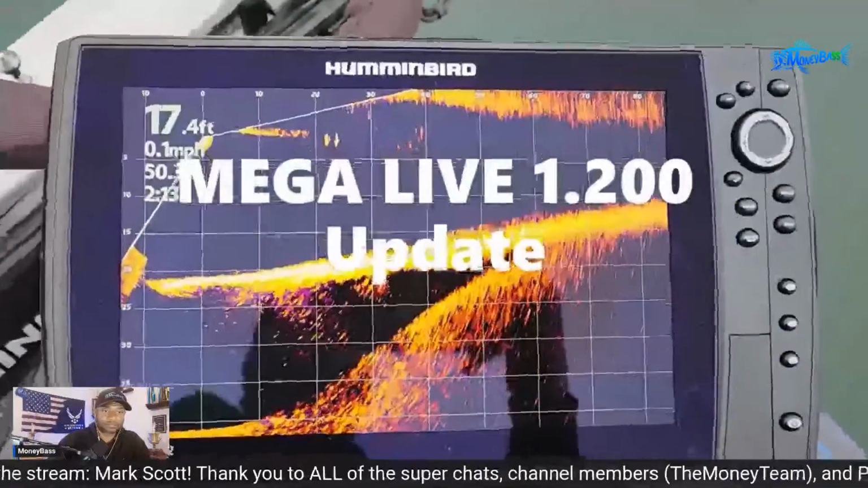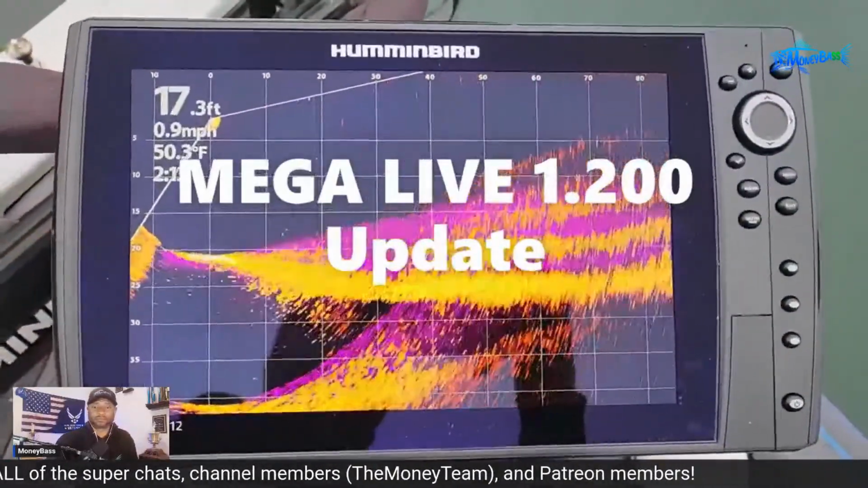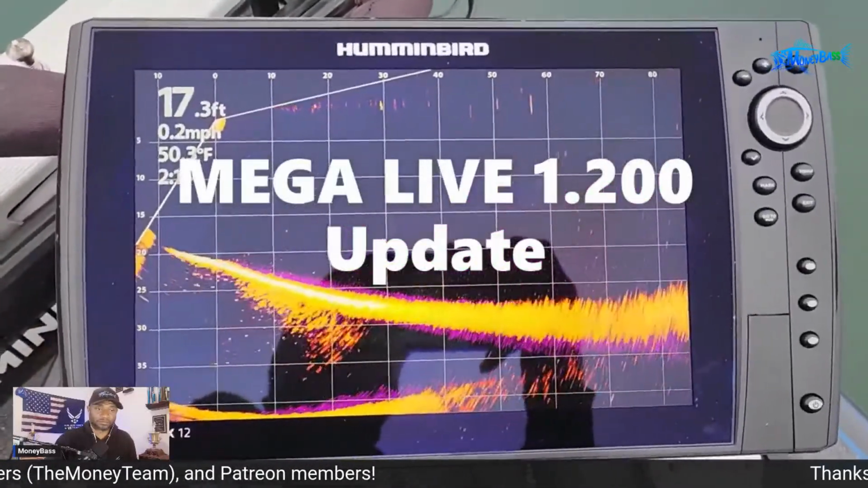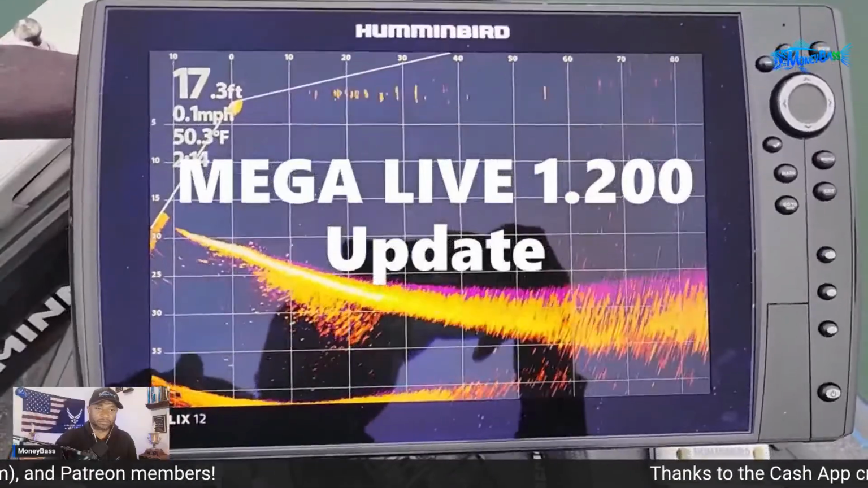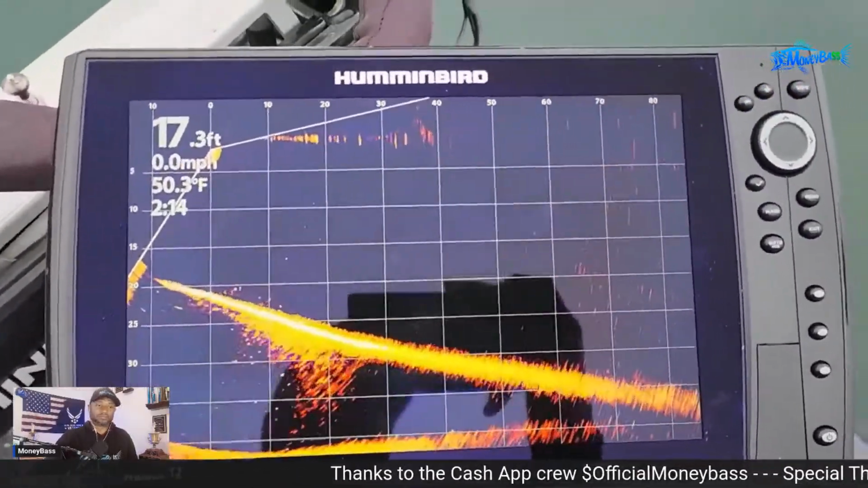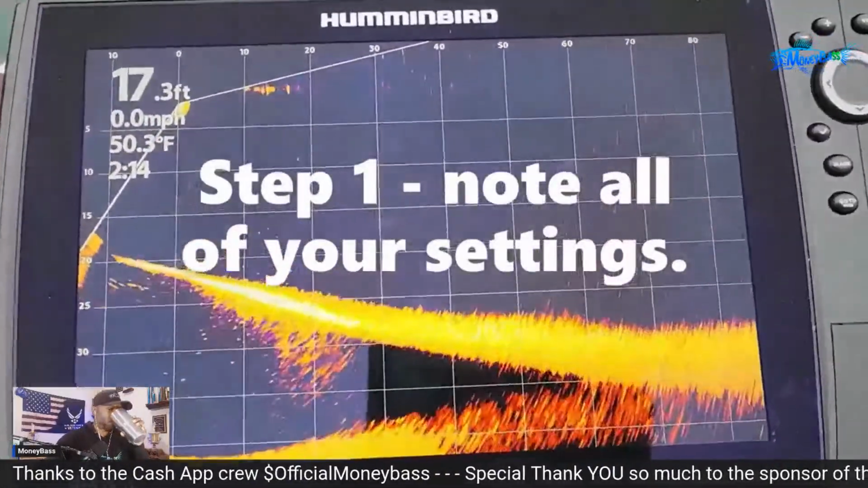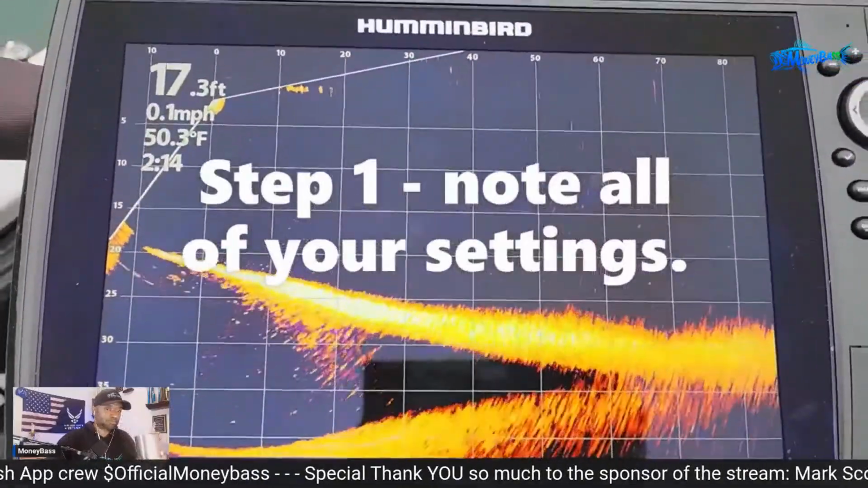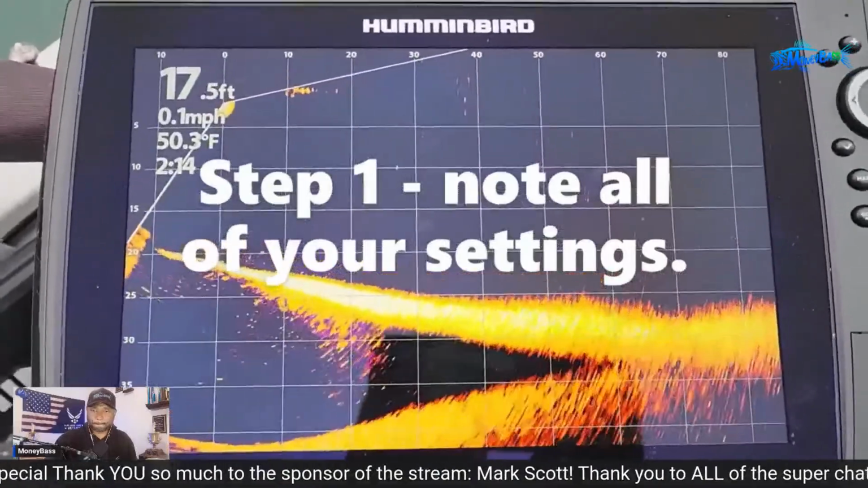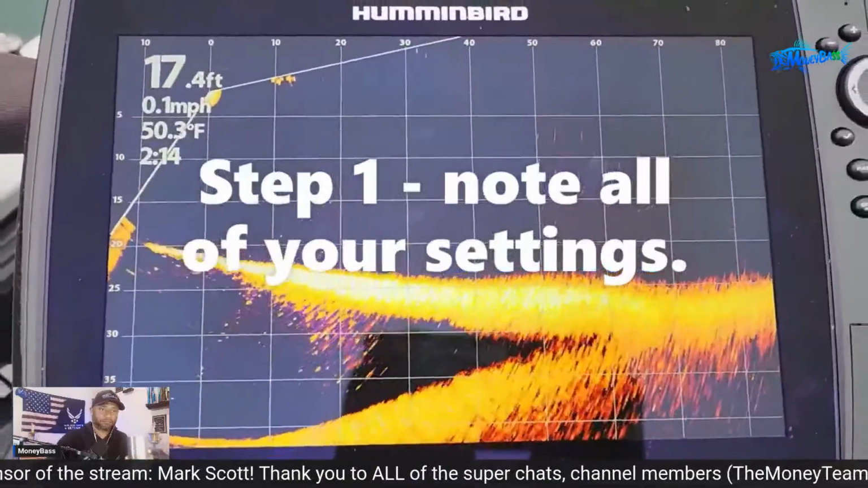Let's go ahead and take a look at my Mega Live settings. Then what I like to do before I do any updates is go through and look at the settings for pretty much all of the other screens that I have. So this is something that you guys might want to take note of and start doing yourself: take a picture before you do your updates and change these settings, because you will have to restore to defaults, and a lot of these settings will change and you will have to come back and update those. So instead of trying to remember everything that you have changed, if you document that ahead of time, it will be easy for you to just go right back in and make those changes.